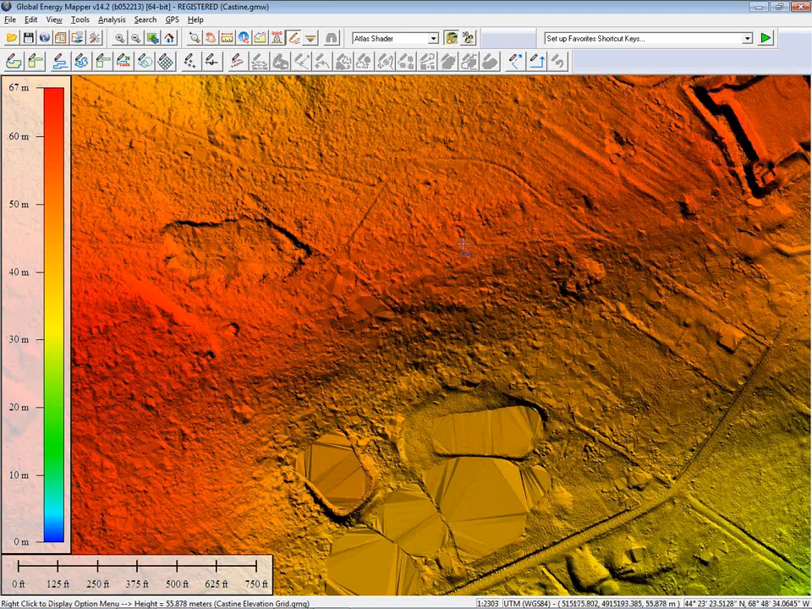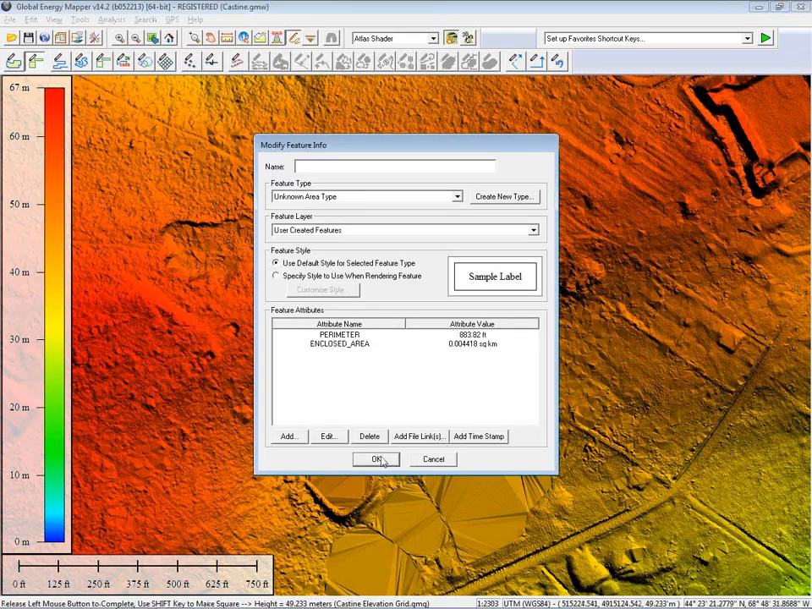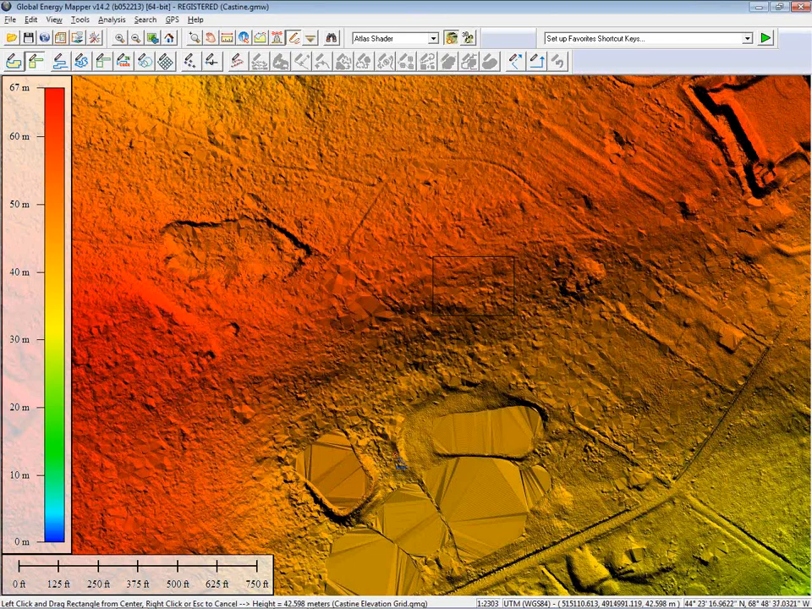Those of you who use Global Energy Mapper will be familiar with our pad placement tool. This is a nice addition to that function, whereby after you place a pad site, you can then determine the optimal elevation and model that on the terrain. Just to simulate that, I'm going to draw a rectangular feature here. Obviously this doesn't have any bearing on anything real, it's just a simulated flattened area.